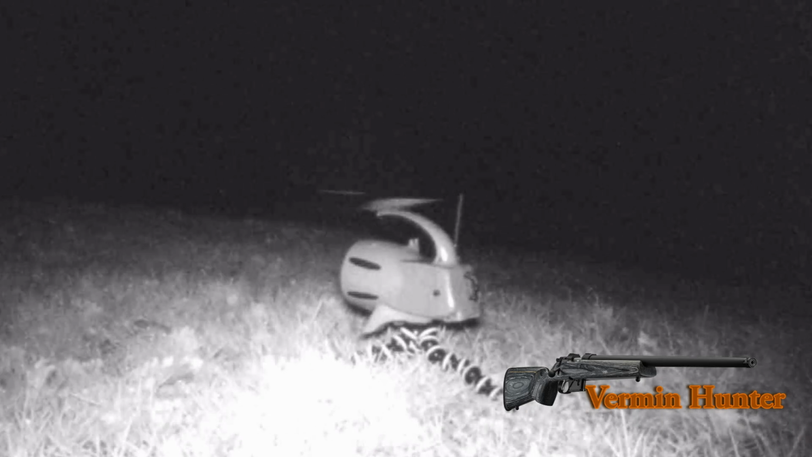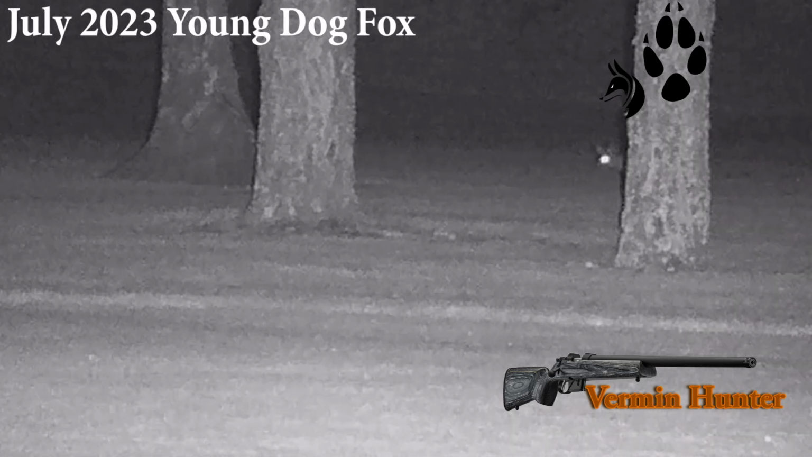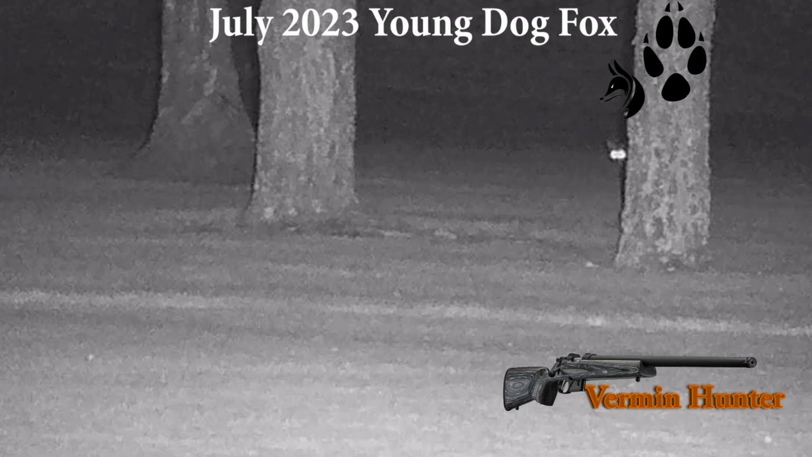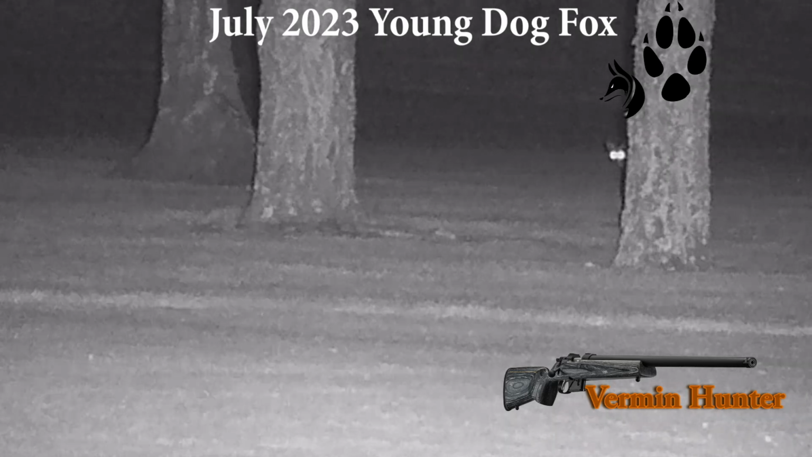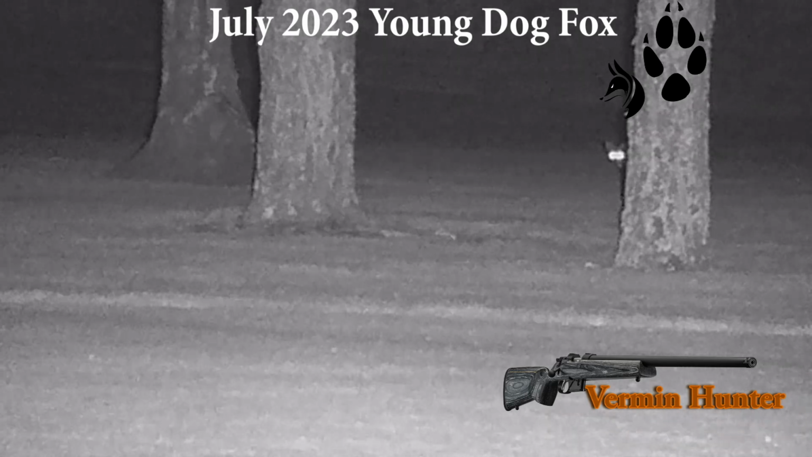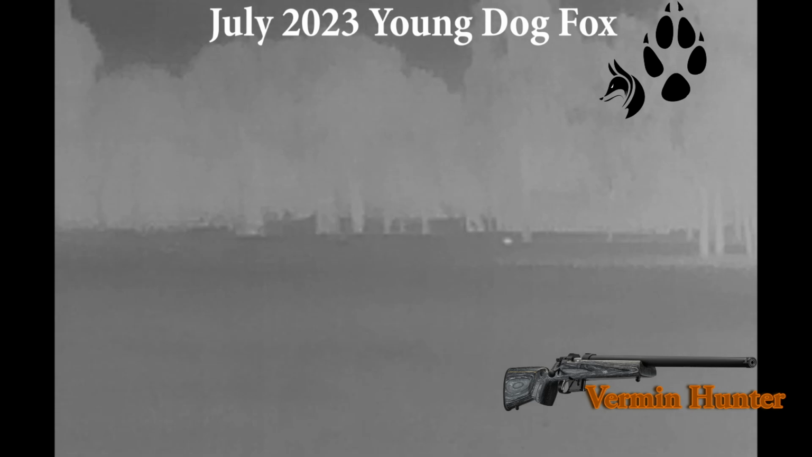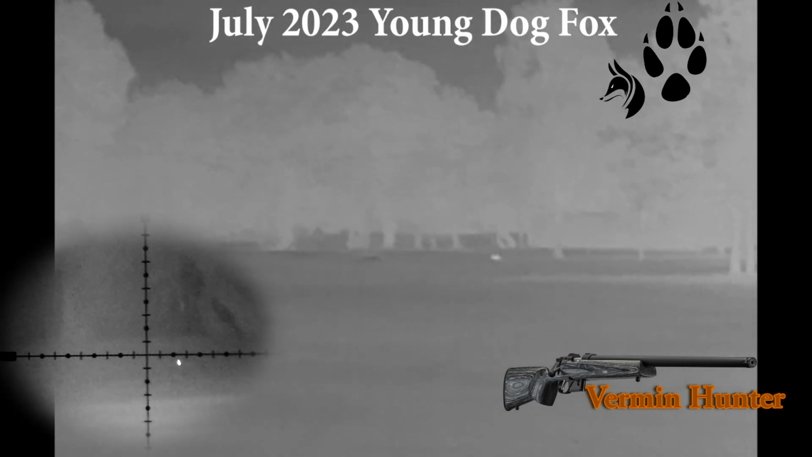And here the first night out of the new gun in July. This young dog fox, very interested in the caller. He wouldn't come in past the trees, he'd generally tend to sit in the trees, and then he bolted, made out about 120 yards, and then I followed him with the thermal, and he seemed to be interested and came back again. Long shot off the sticks, and you'll notice here that even though it's the first shot